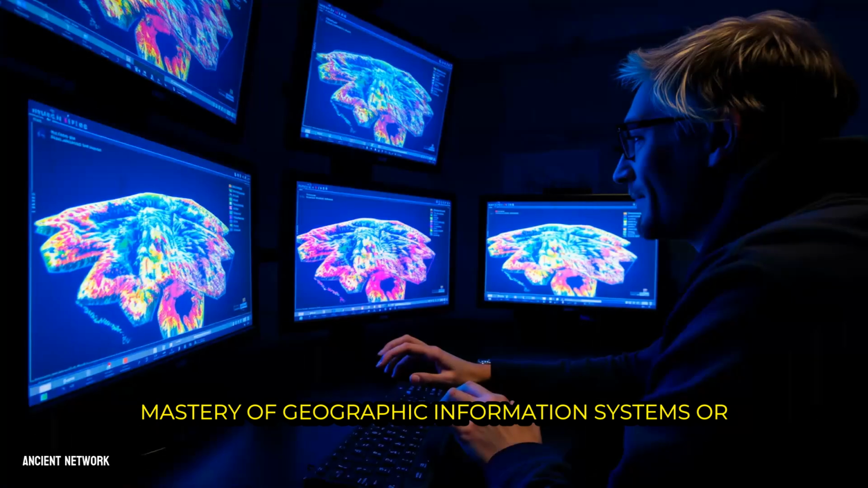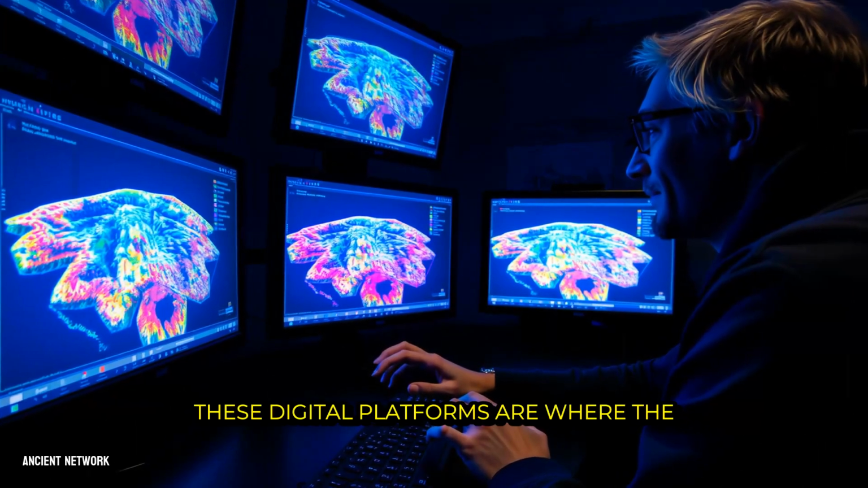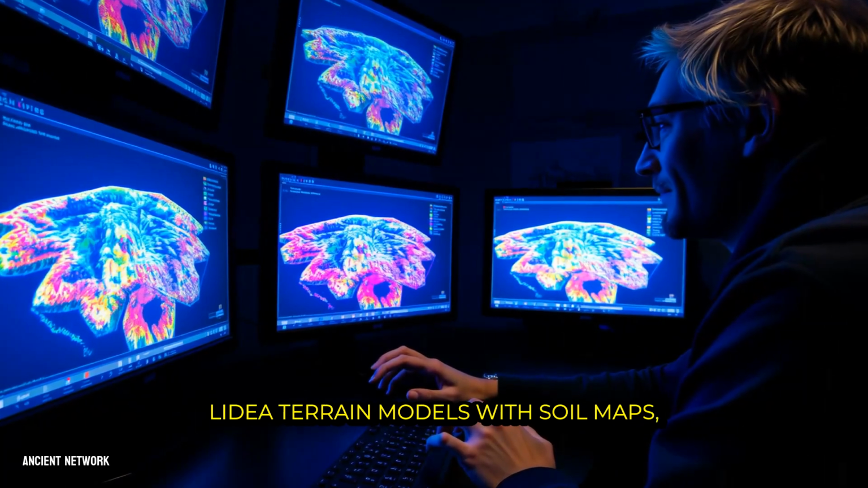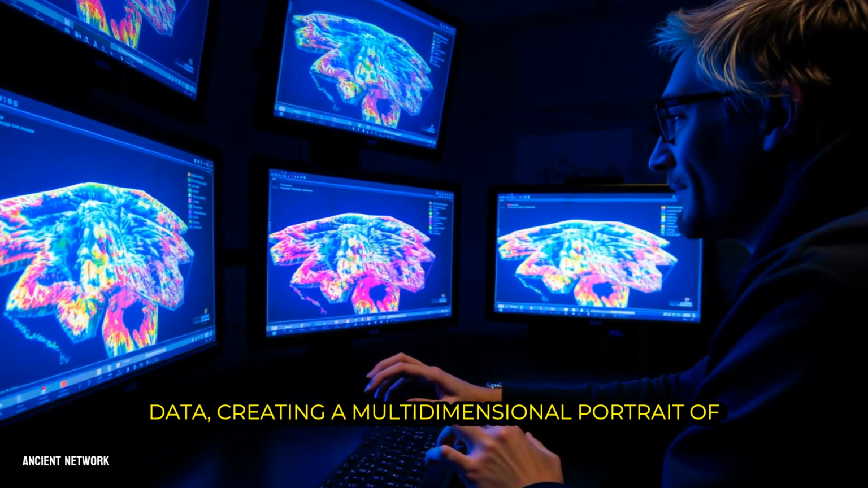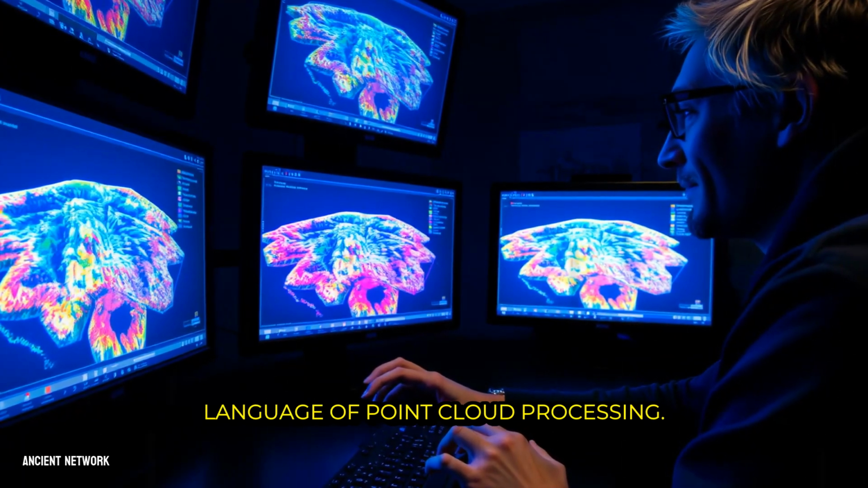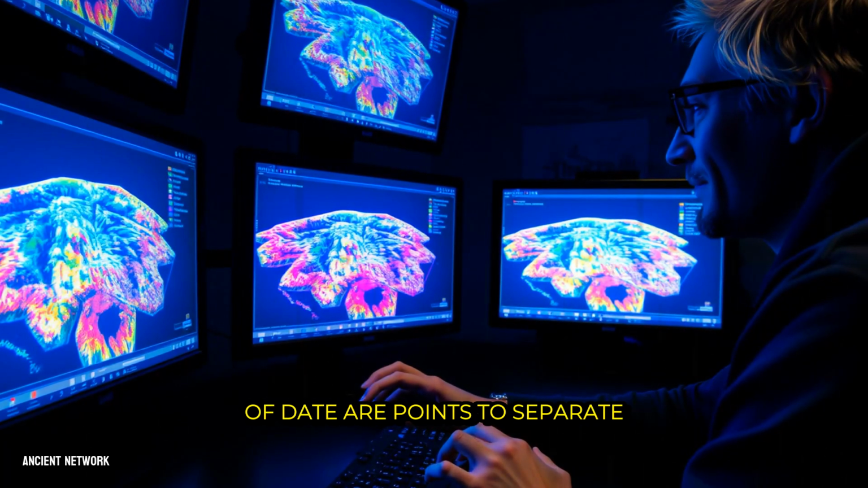Mastery of Geographic Information Systems, or GIS, is no longer a specialty, it is a core requirement. These digital platforms are where the story begins, allowing them to layer LiDAR terrain models with soil maps, historical records, and decades of excavation data, creating a multidimensional portrait of the past. They must become fluent in the language of point cloud processing, learning to filter and classify billions of data points to separate the cultural signal from the natural noise.